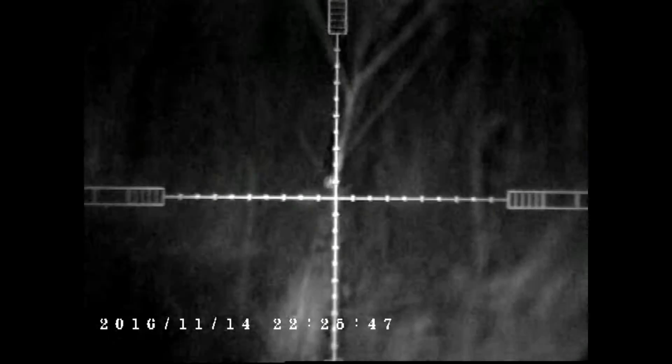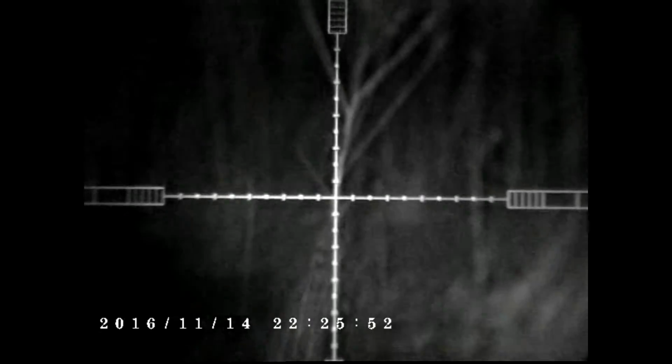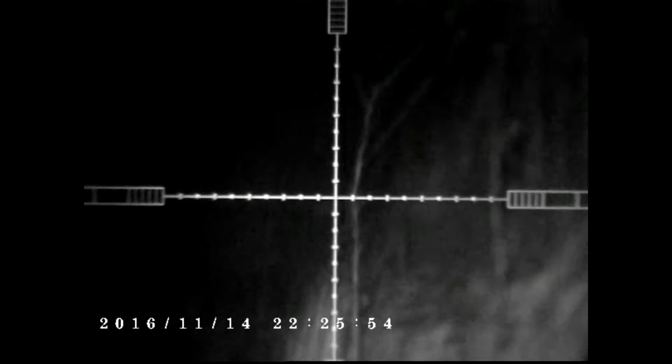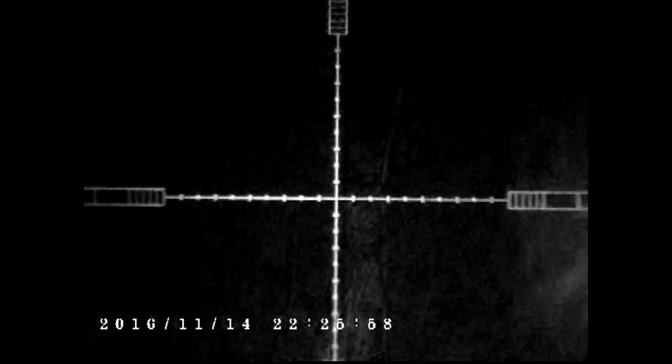If I could remember to hit the record button on it, I would have had 5 rabbits on this. What we ended the night with. I got 2 on camera. Or that, or I can't find the other. Got it. Is that the gunner or that house? Another rabbit.